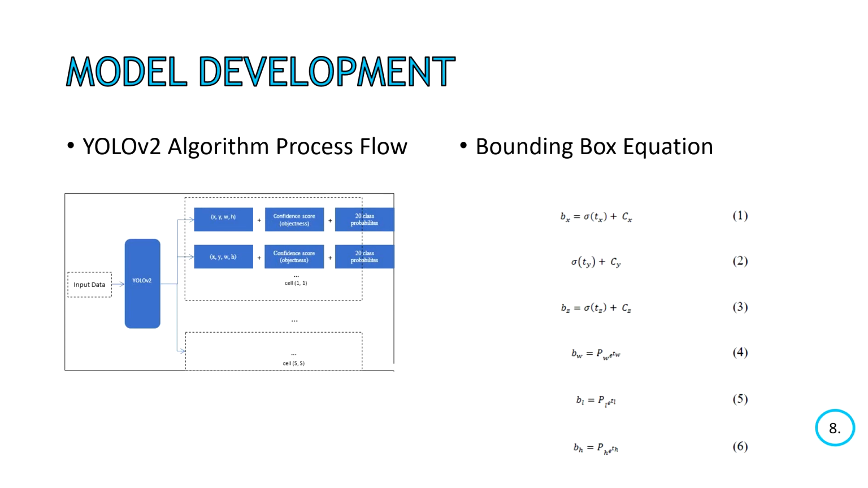To apply the algorithm, the x and y axes of the center coordinate and the height of the box use the equations as shown in number 1 and number 2, similar to the z-axis as shown in number 3. The x and y axes are regressed by predicting a value between 0 and 1 for each grid cell in the map model.